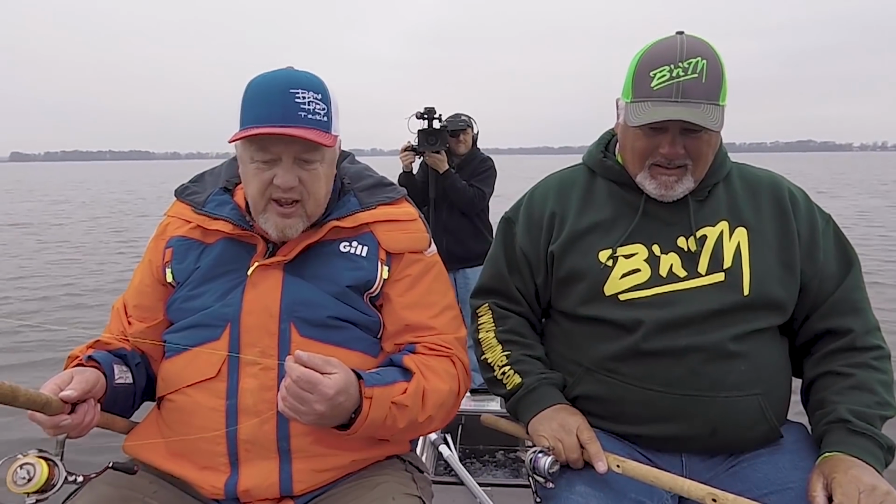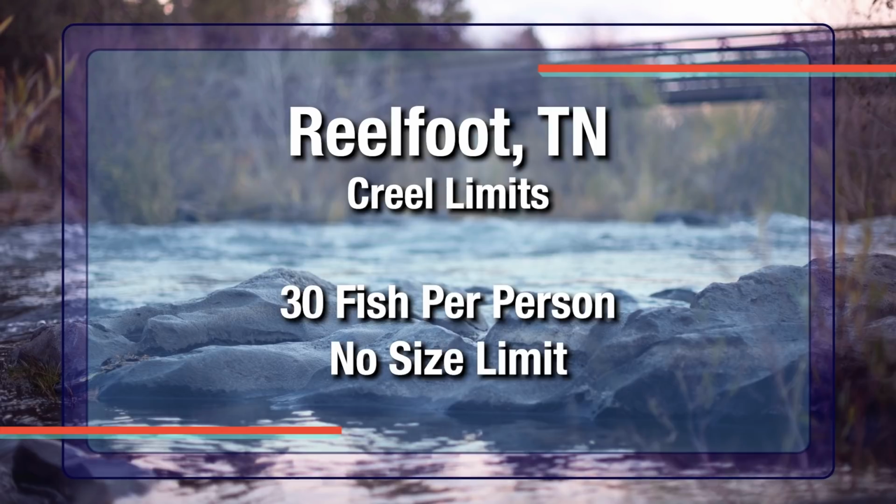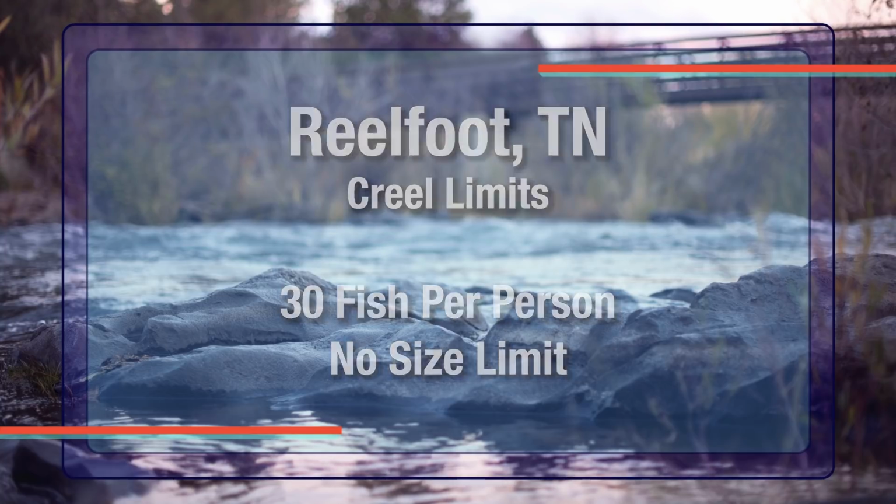Tony, what kind of limits do they have here in Reelfoot? Well, right now it's no size limit. There's a 30 fish limit. We've had some slow years here. We had drought for about 3 years during the spawn, and it hurt our fish population pretty good. We had a meeting about a month or two ago with the TWRA, the locals and the guides, and we're trying to get a 10-inch limit and a 20 fish limit to try to help get our fish back.